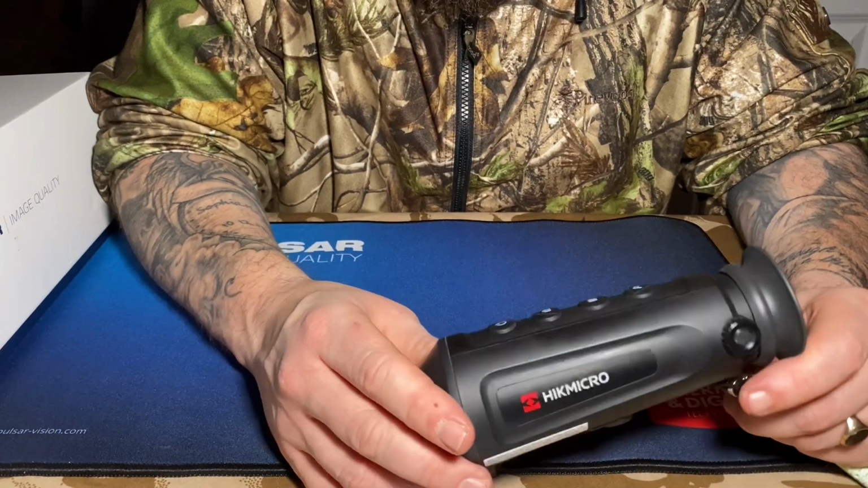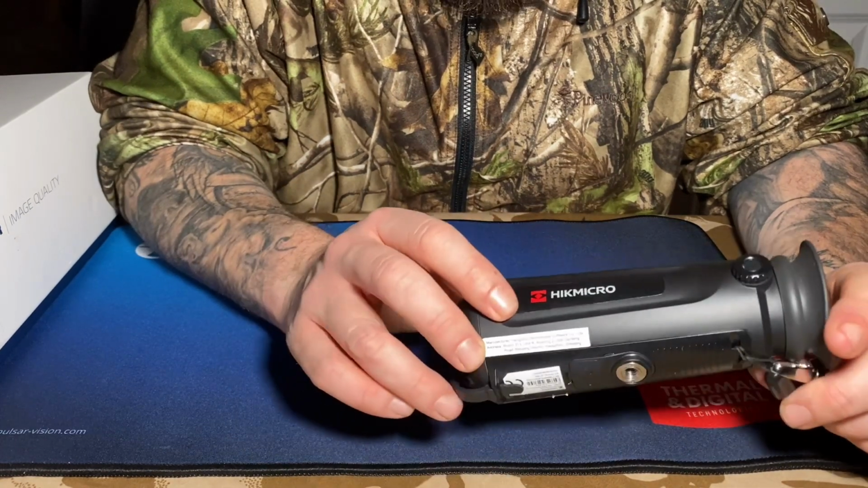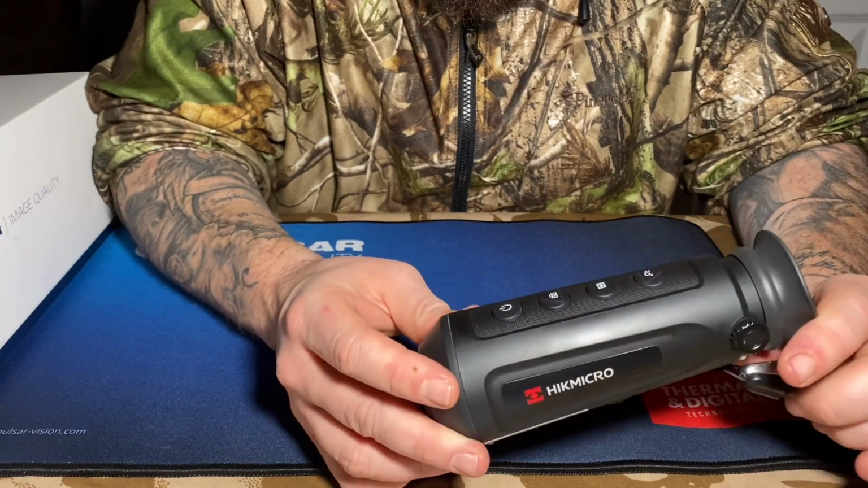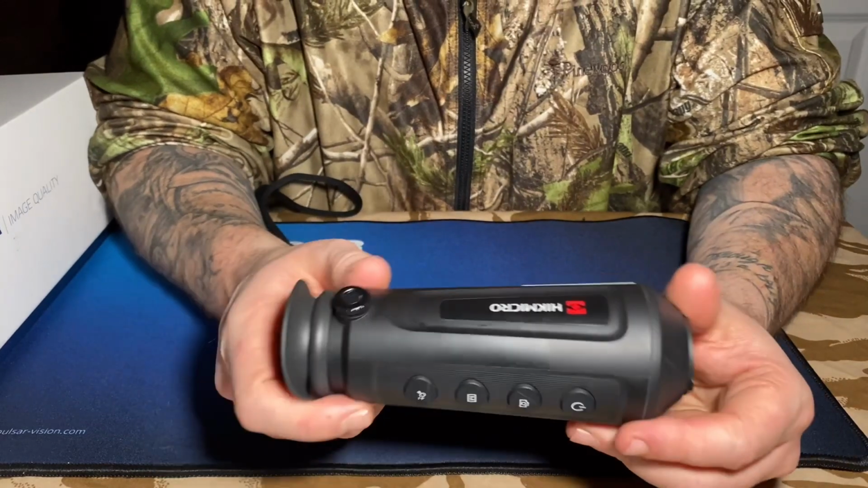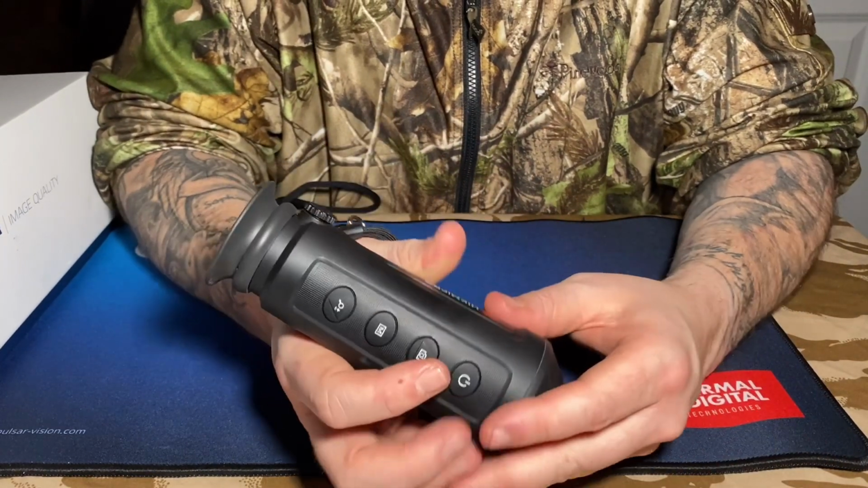I mean, 450 quid with this. The amount of features it has, the battery life is fantastic. They say 10 hours, and I wouldn't argue with it. I've had this out 3 or 4 days on the trot after fully charging it, and it's never gone flat. It's great, fits nice, it's small.